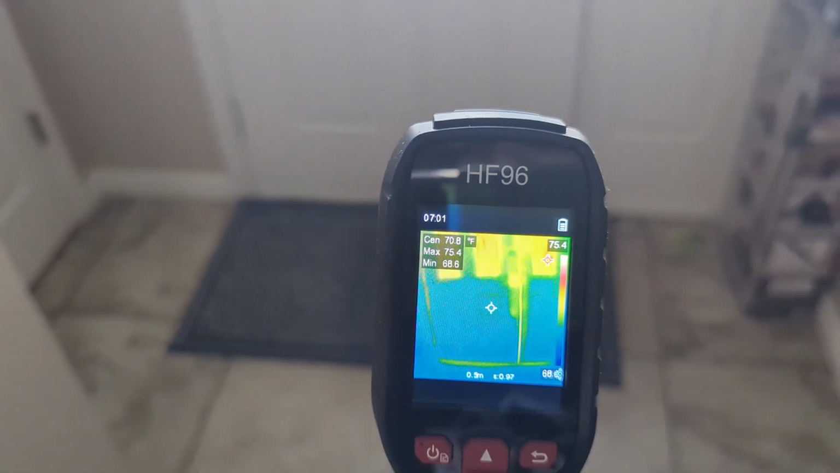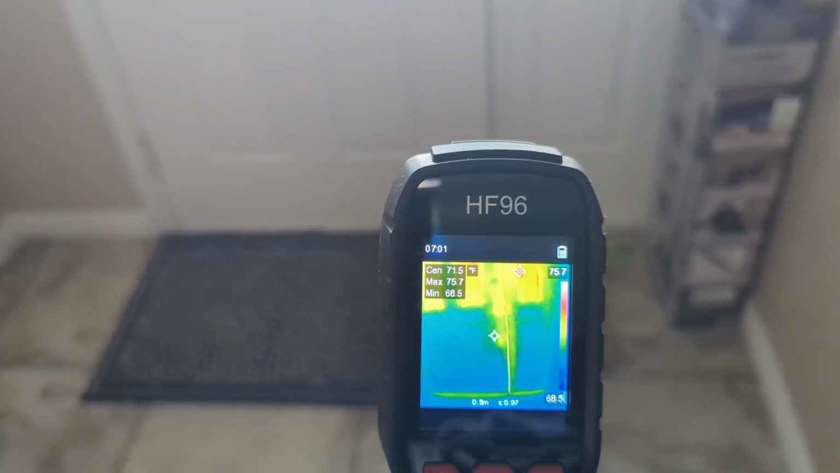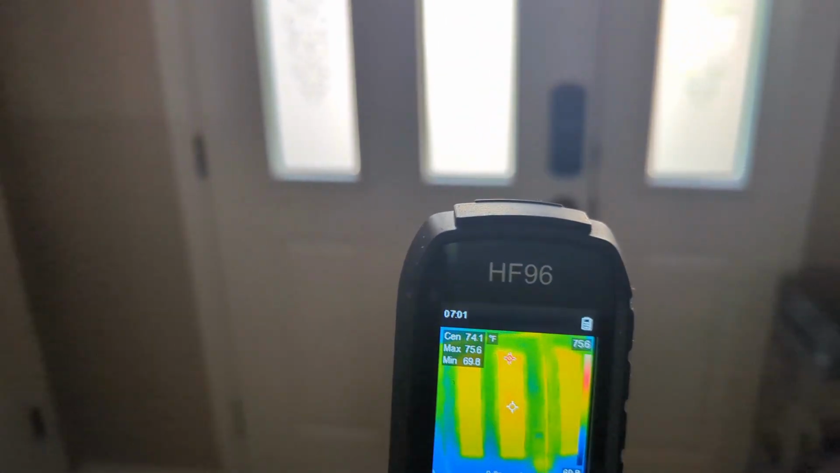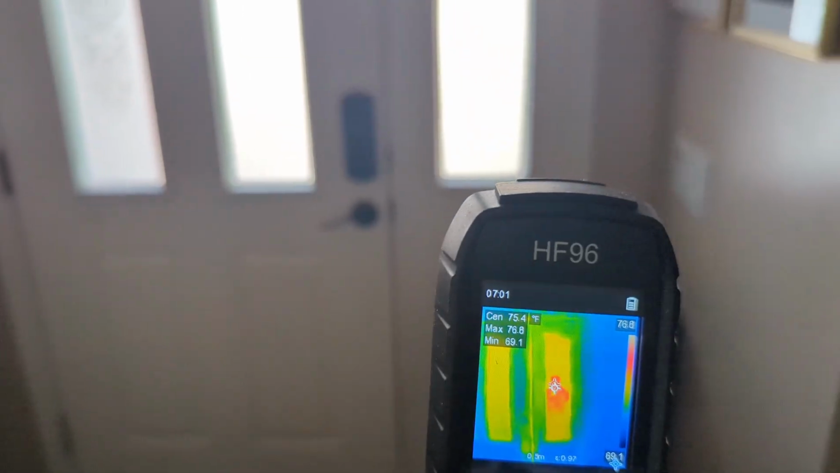So right here, this is the front door. You can see where we've got that green. There's some heat coming in. There's the windows, they're obviously hot. You can see there's the reflection of me in the window.